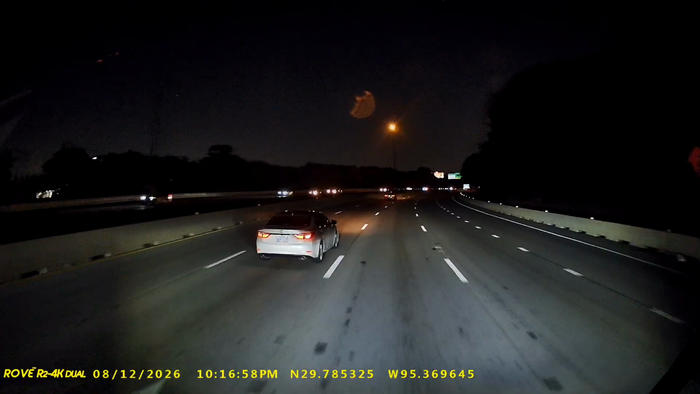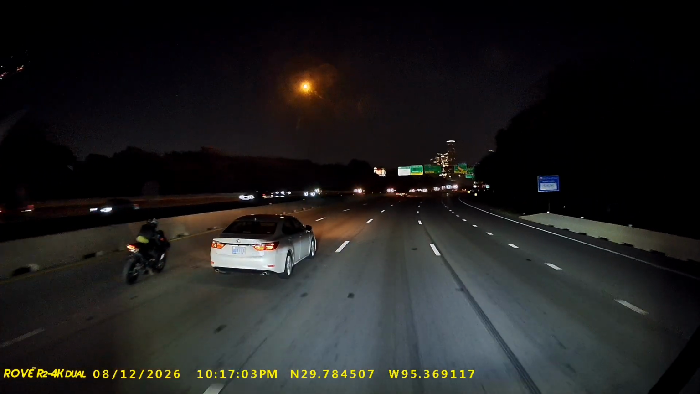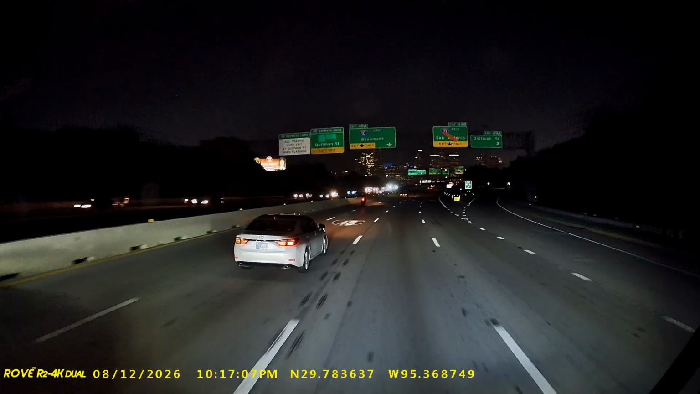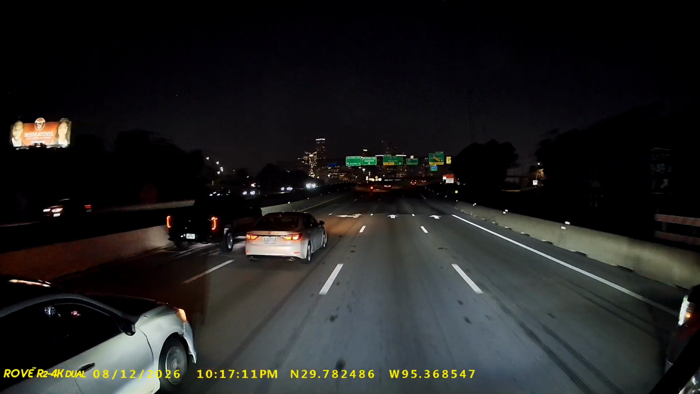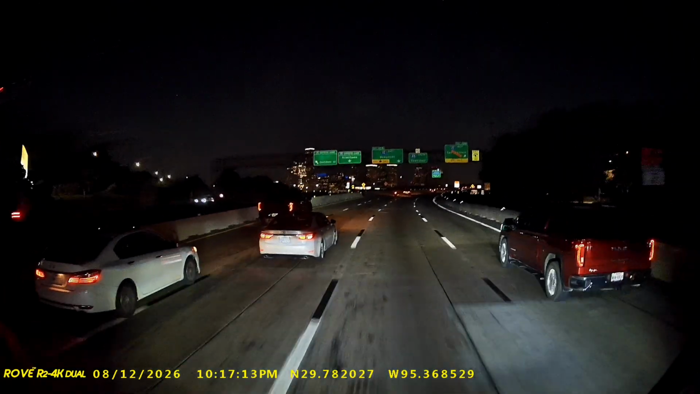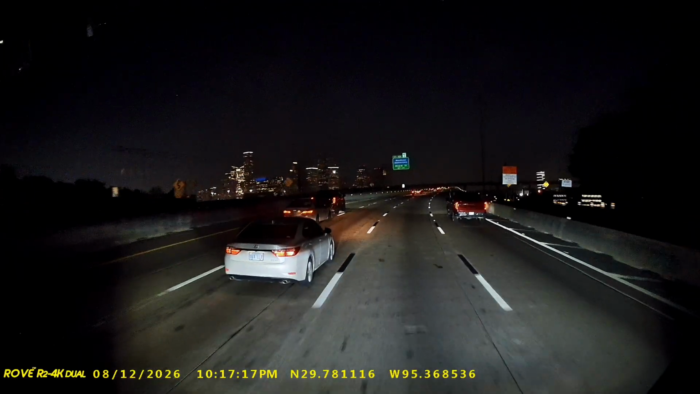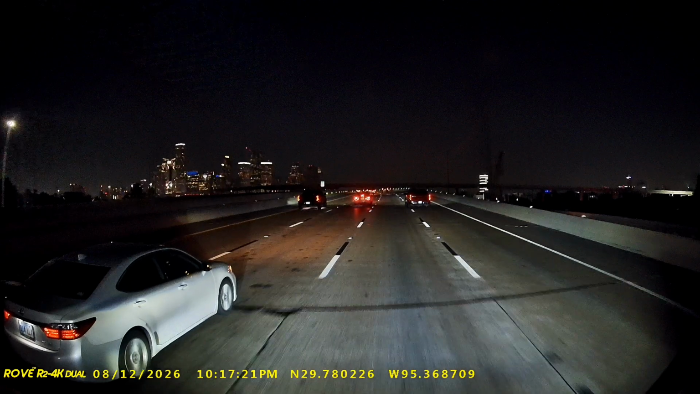Another night, another road. Big coach rolling through the Lone Star State. And there she is. Houston after dark. 45 feet, rolling diesel, humming low. City getting closer, see the skyline glow.